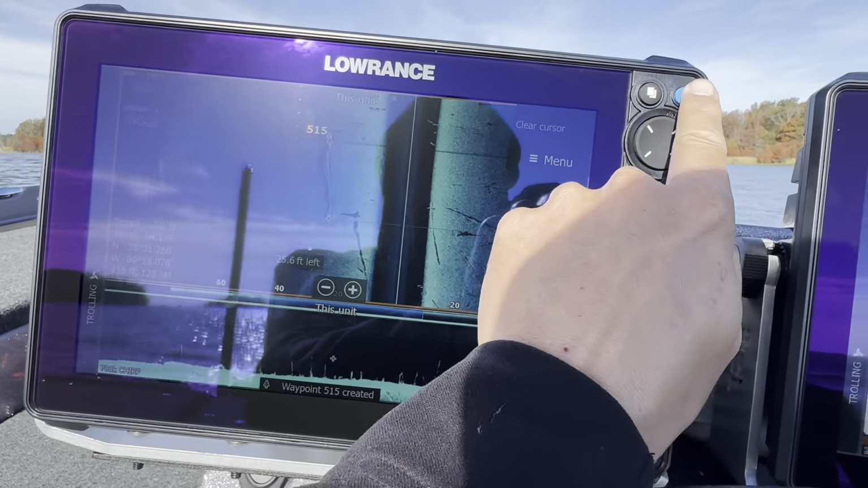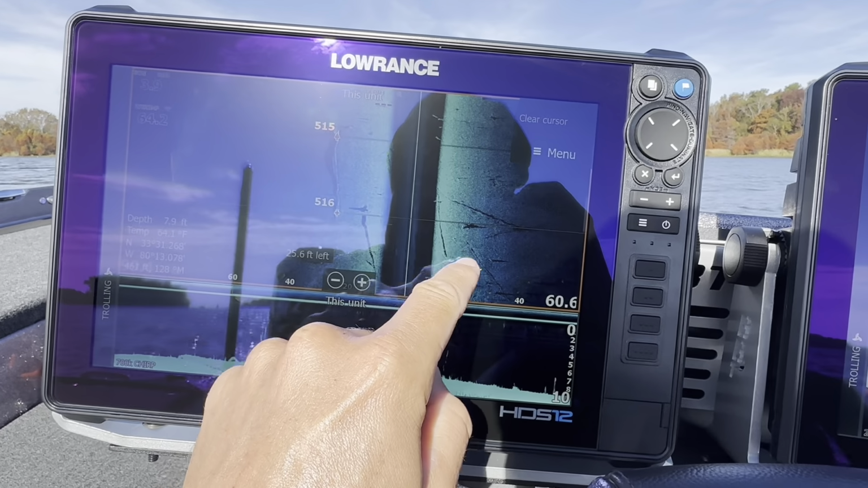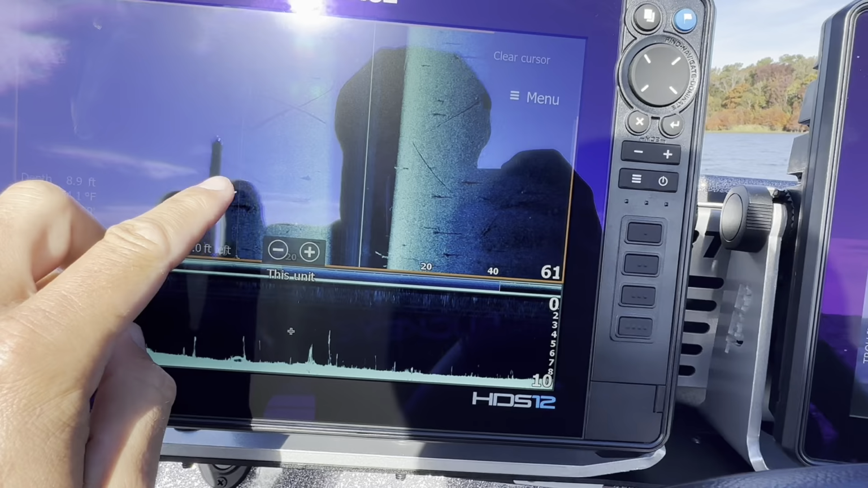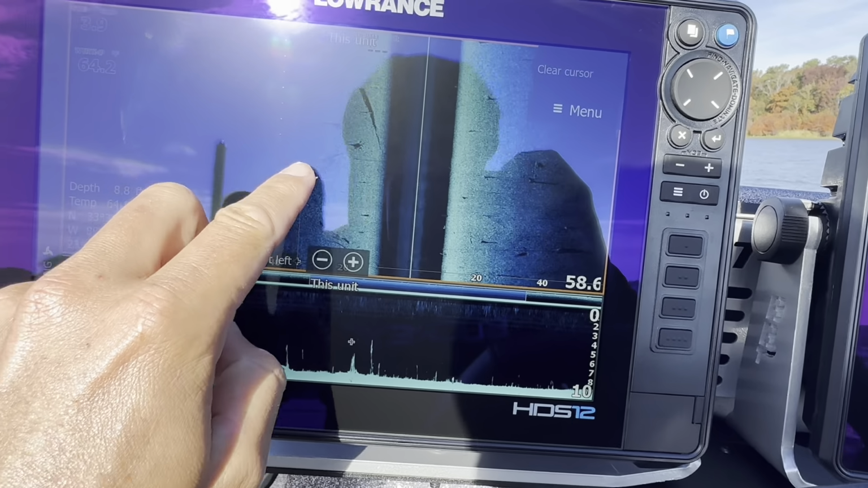I like when they have that gap where they're standing up a tiny bit. That way you can get underneath them versus one where it's just kind of flat. There's not something for that fish to really get on quite as tight. Here's some old stumps right there. What else do we got?